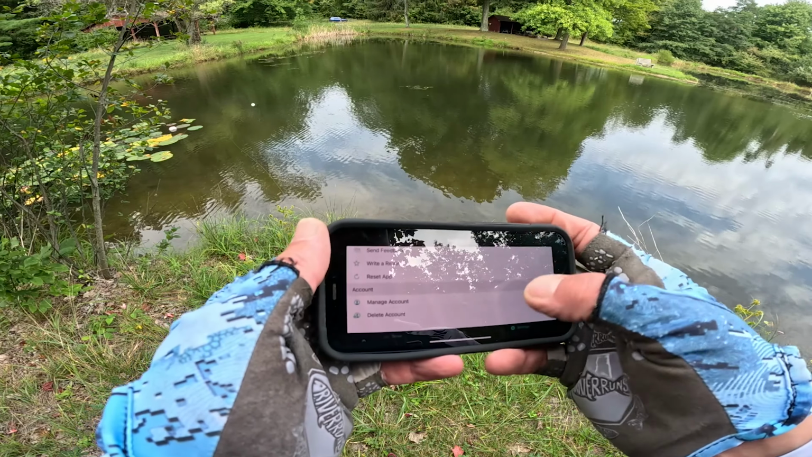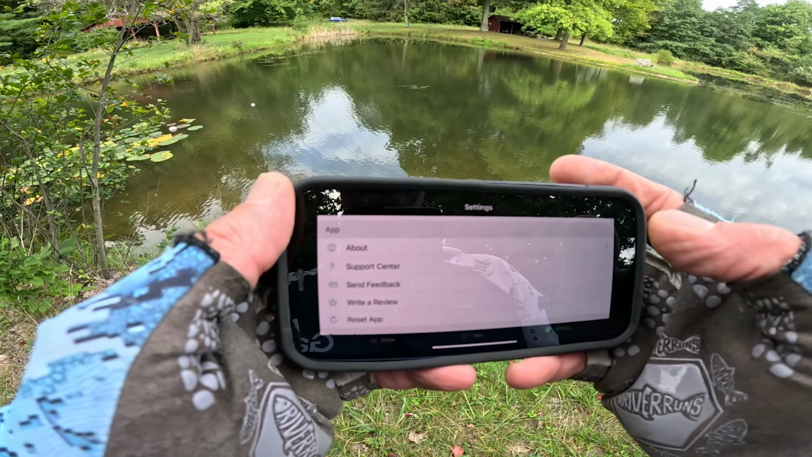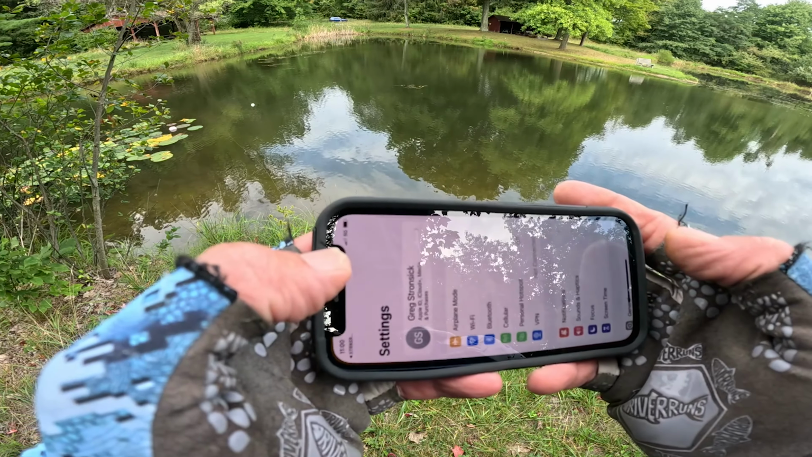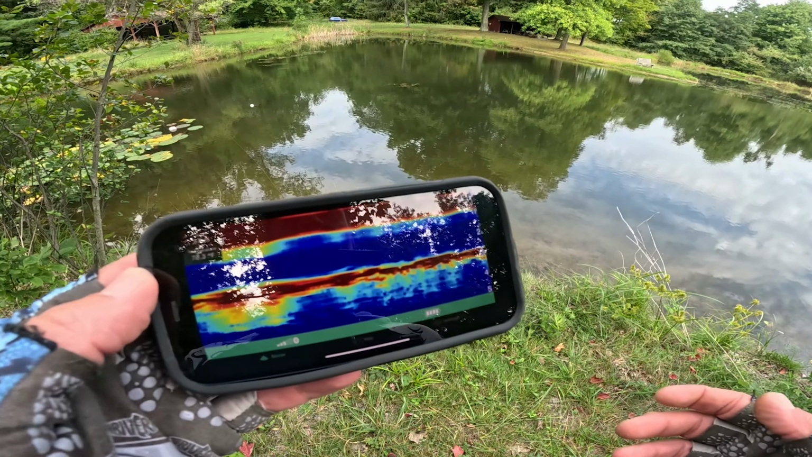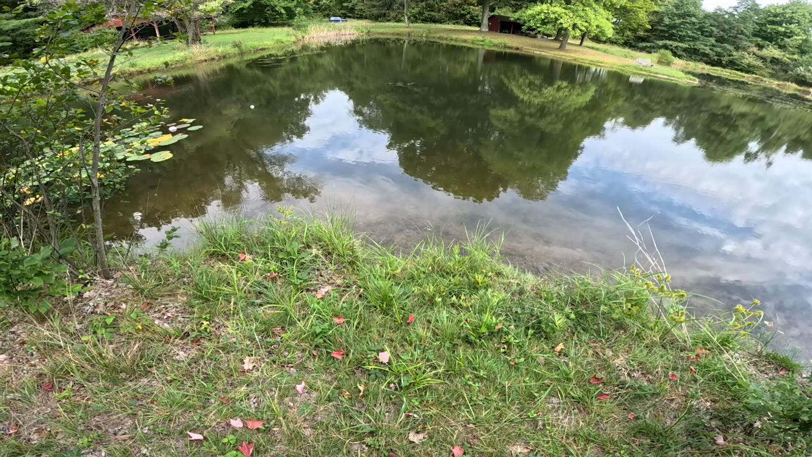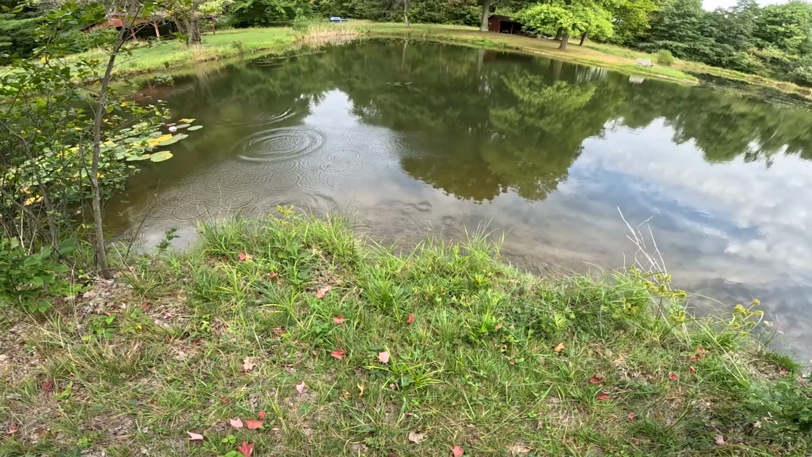All right, now you've got your account, and we're going to go into settings: write review, send feedback, unit data usage, iOS settings. That's not what I want. Hold on. I'm going to cast that out again. Let's see if we can pick up some fish. Stick with me. The nice thing about this caster is the Garmin, that you could actually be far out there.